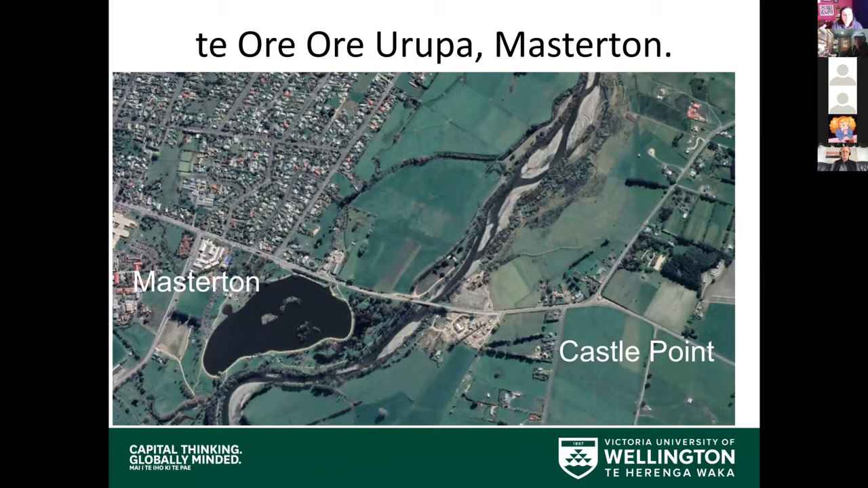We came across this issue with my own whanau up in Masterton, with our own urupā out at Te Ore in Masterton. And there's the urupā and its location in Masterton, just east of Masterton on the way to Castle Point. The marae is up here.